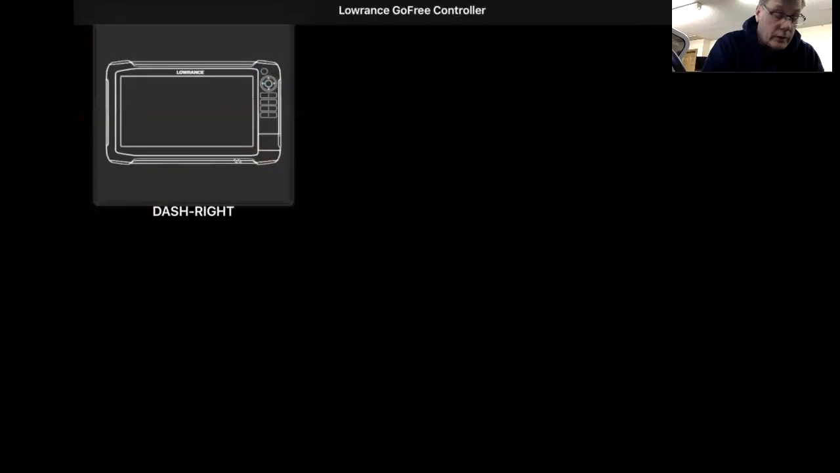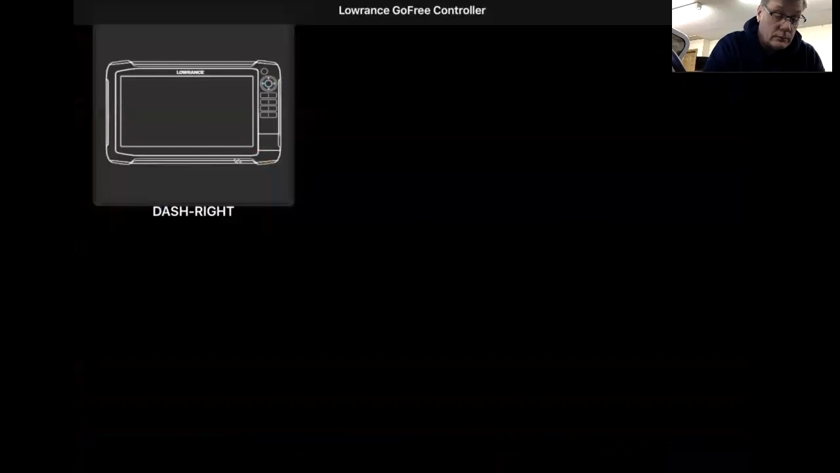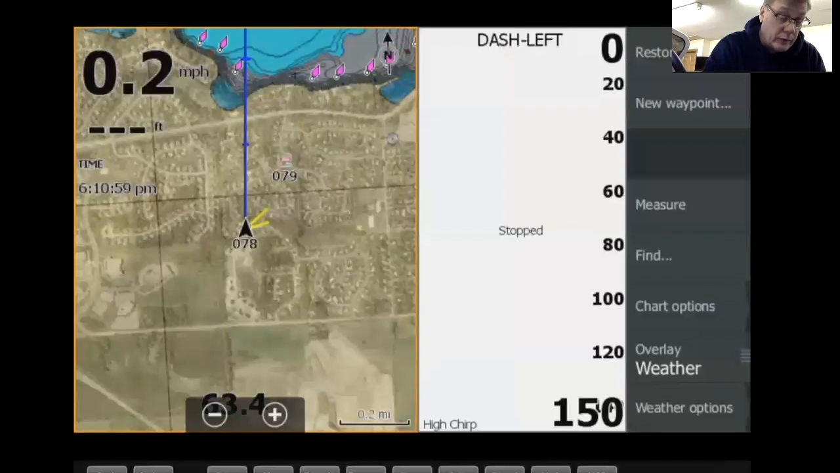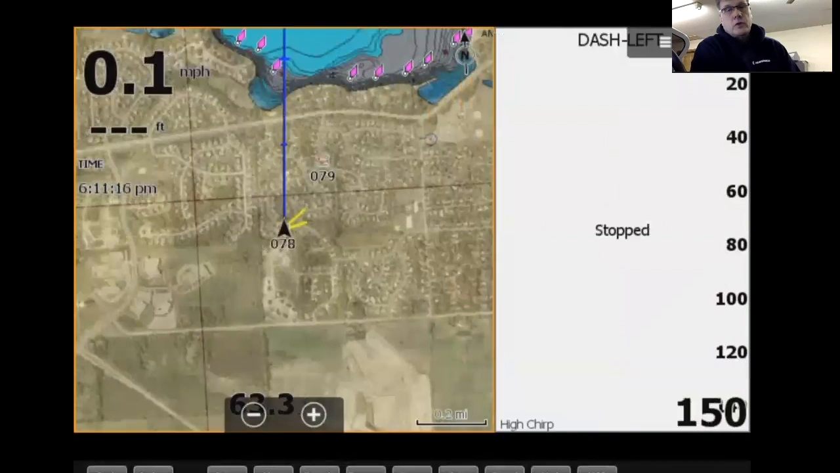We just want to connect up here. There we go. So again, you got the message there. You can't run anything on the power. When you tap on the power, you can't do anything. But you can bring down the menu items and things like that. So anyway, this is just a brief overview of how the mobile app, or the Go Free app, works on your iPad. And you can operate your touch Sonar with the iPad, but you can't do a keypad version.